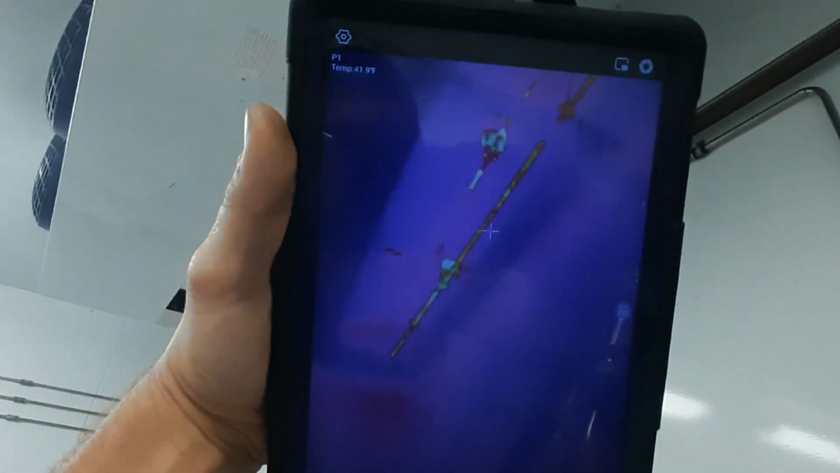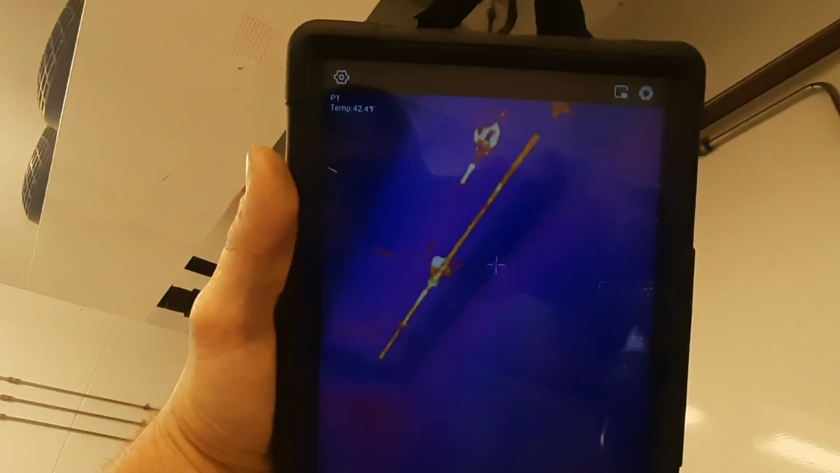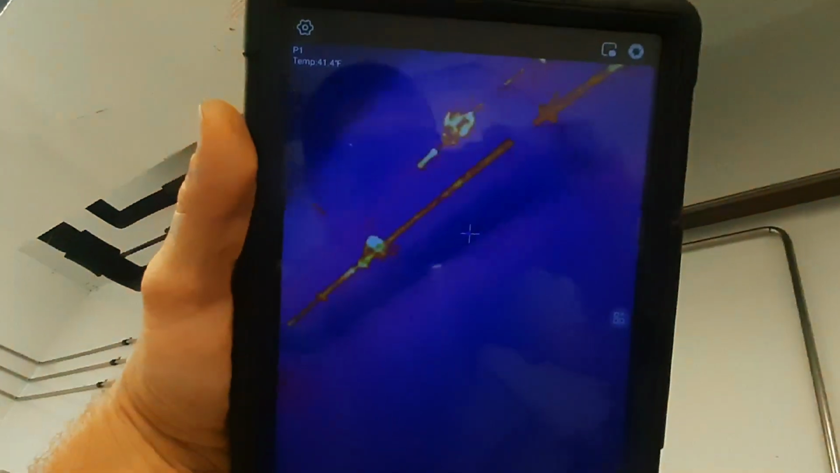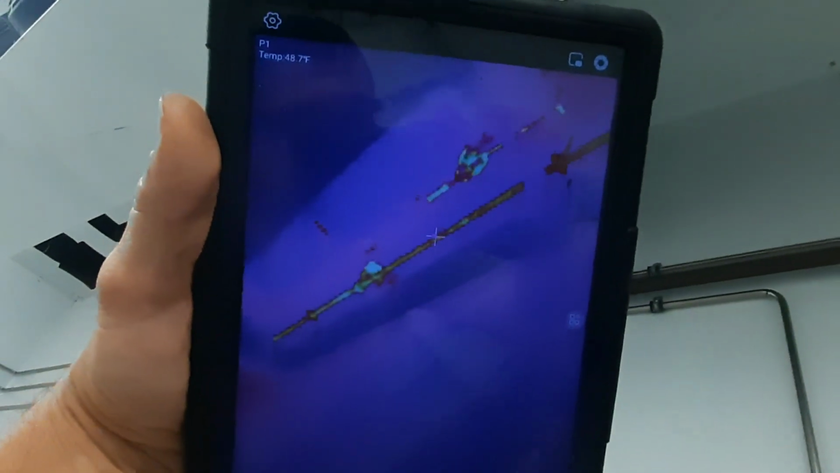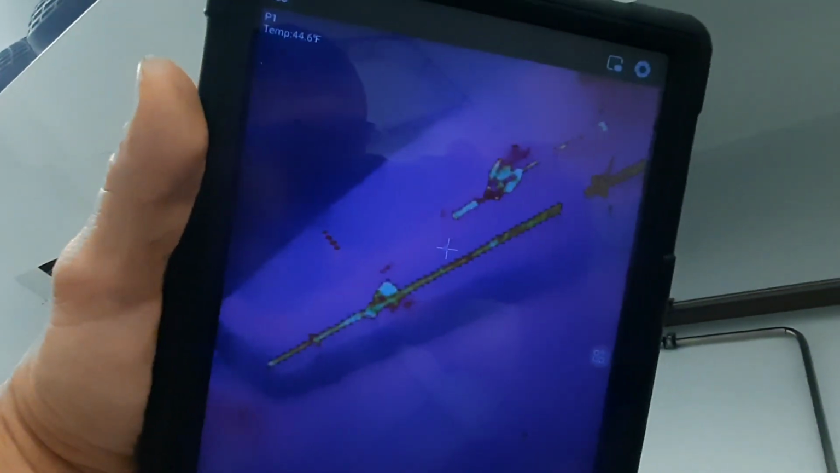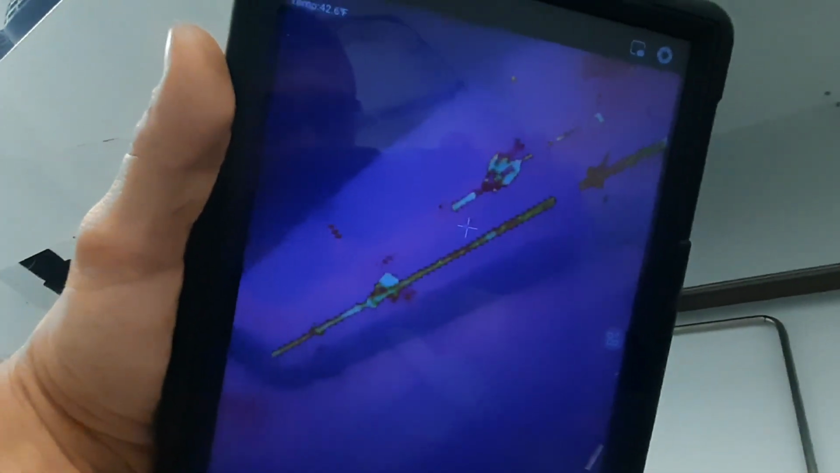Now, the evaporator's cold. You're looking at a liquid line and a hot gas line.